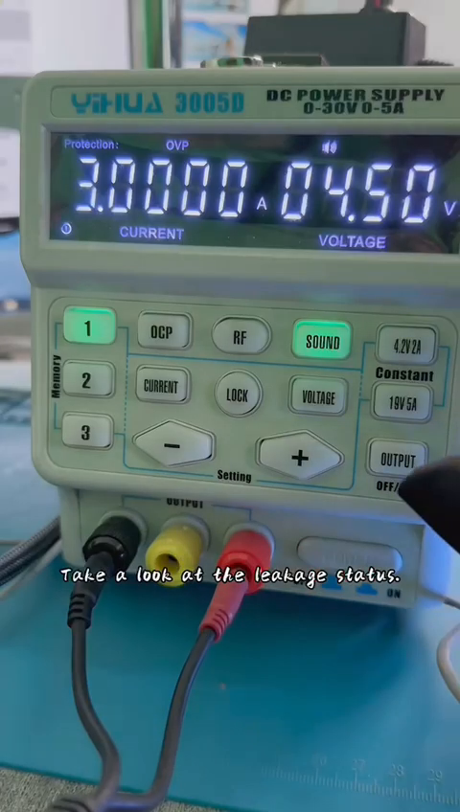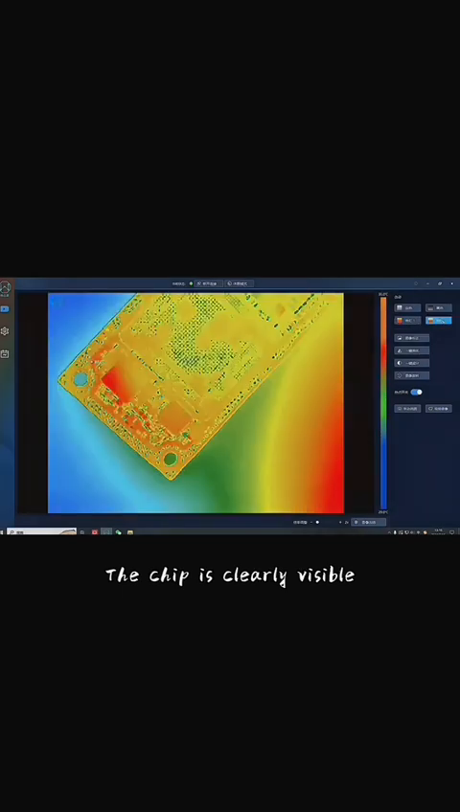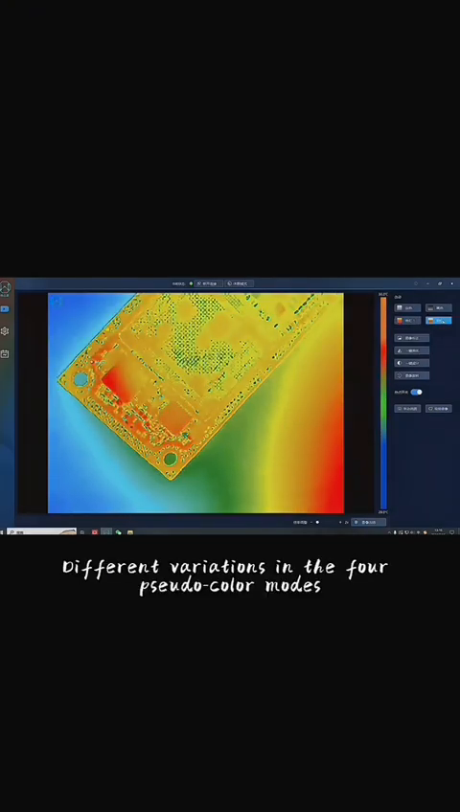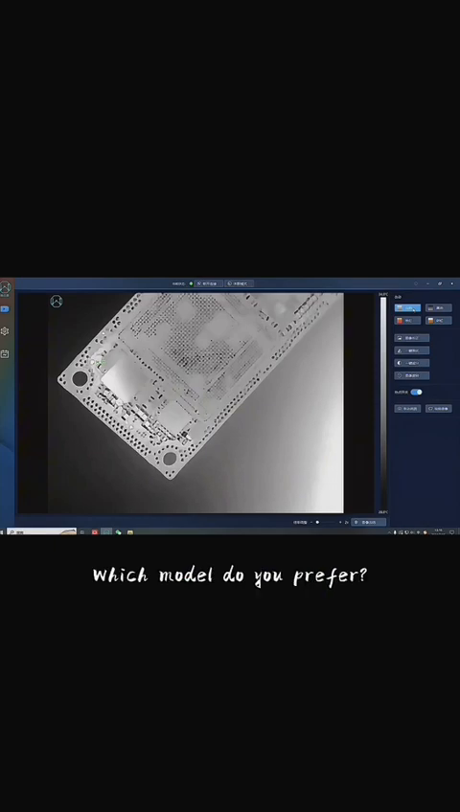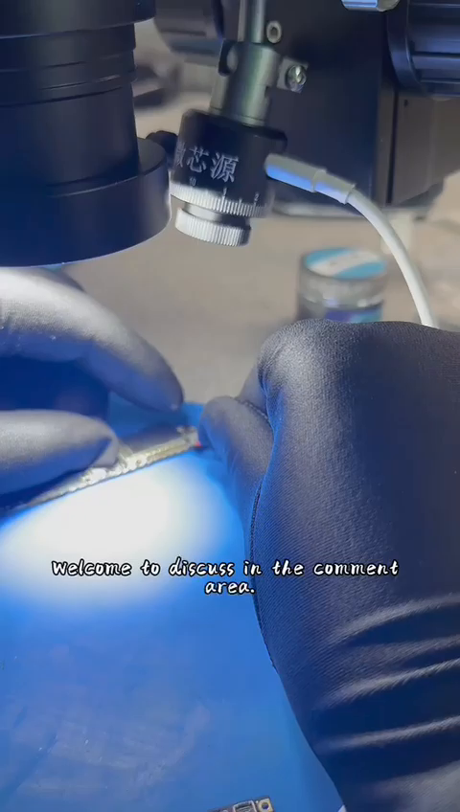Okay, let's power up. Take a look at the leakage status. Output, this is a short circuit board. Okay, see it? The chip is clearly visible. And look again at infrared light. Different variations in the 4 pseudo-color modes. Which mode do you prefer? Everyone's habits are different. Welcome to discuss in the comment area.